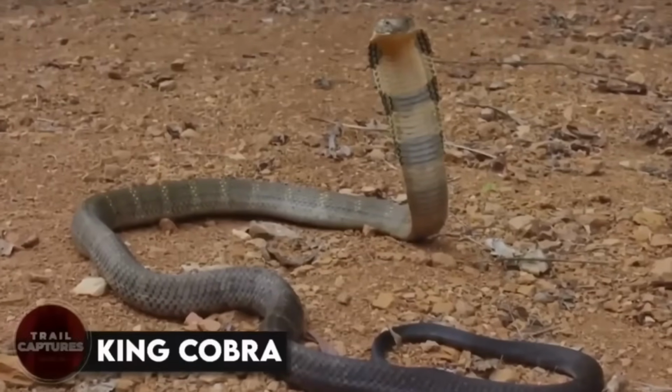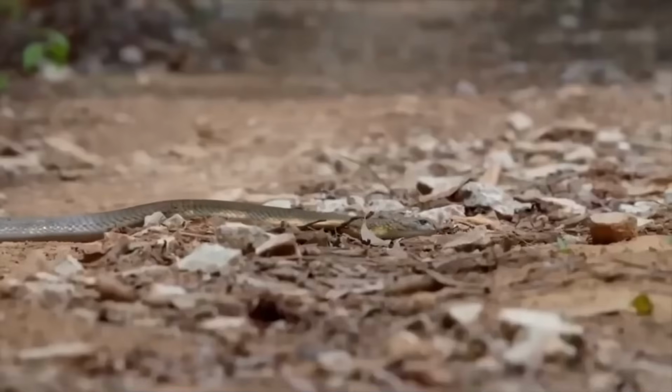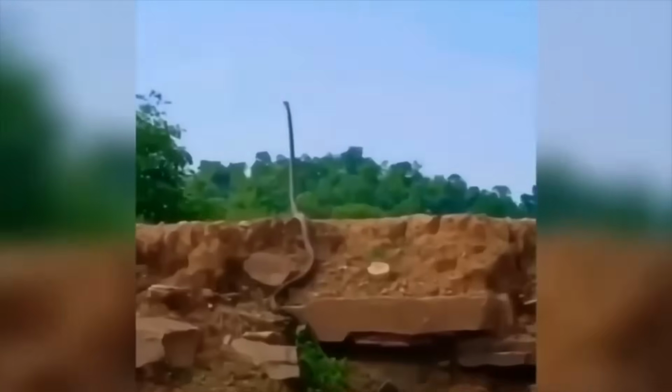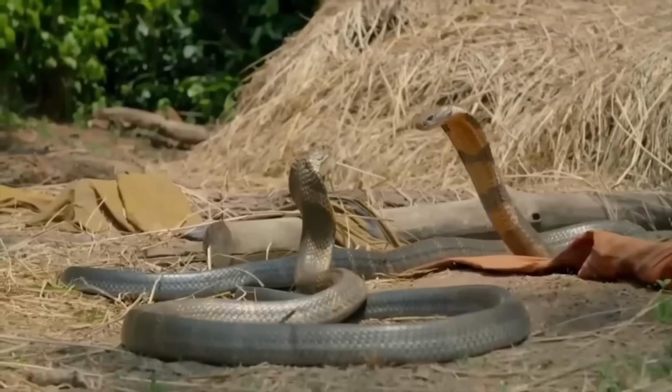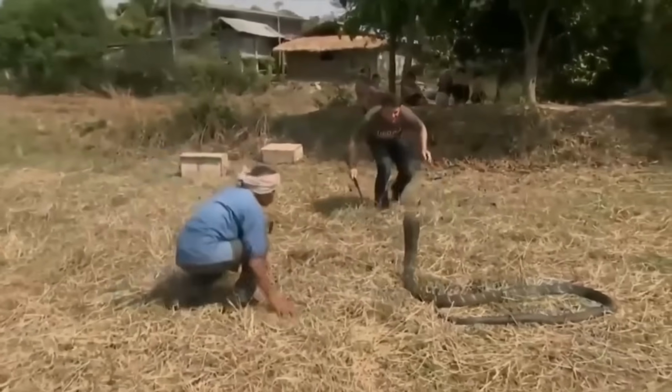King Cobra. These guys are some of the deadliest snakes on the planet, and they can grow up to a whopping 18 feet long. That's longer than most cars, people! And let's not forget about their venom. It's no joke. If they bite you, you could end up with respiratory failure and possibly even death.